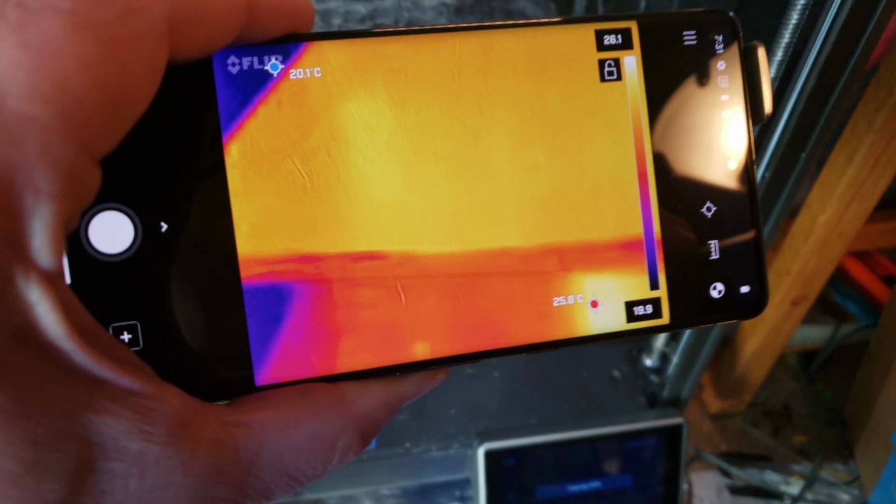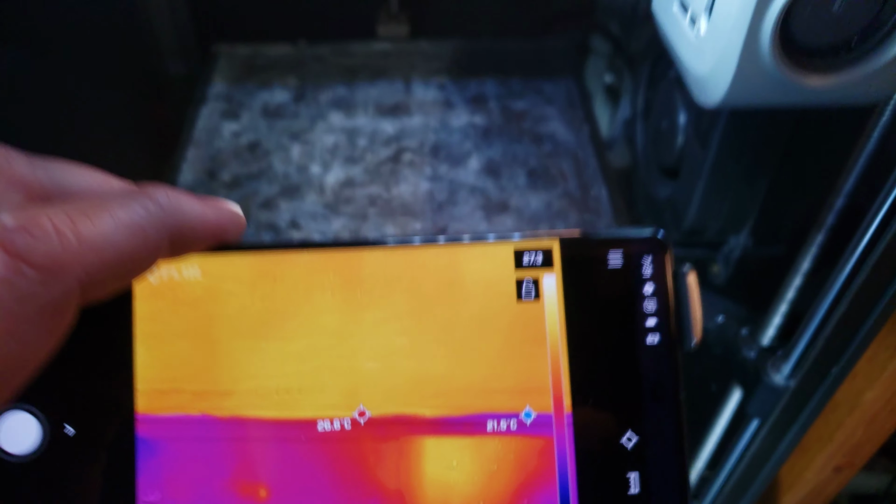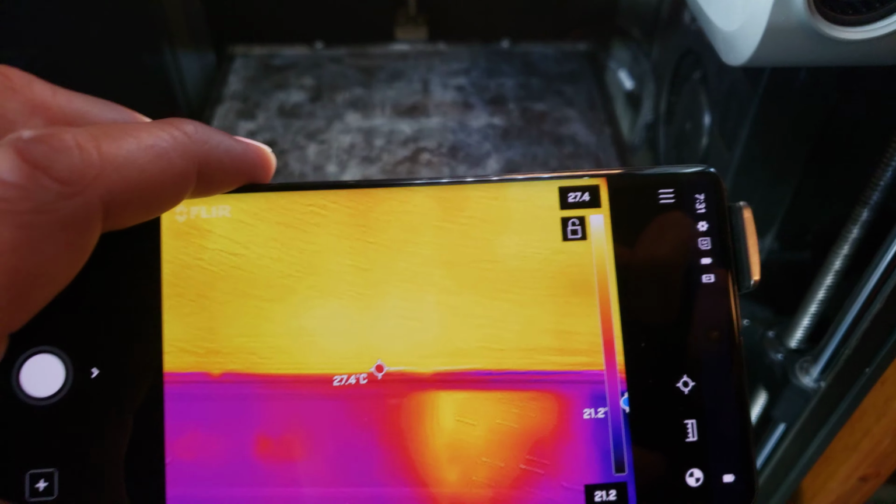Alright, so first time I've tried this here with my new favorite toy. Actually, it's not my new favorite toy. Probably the K1 is my new favorite toy. But I got bigger and better things coming. But anyway,